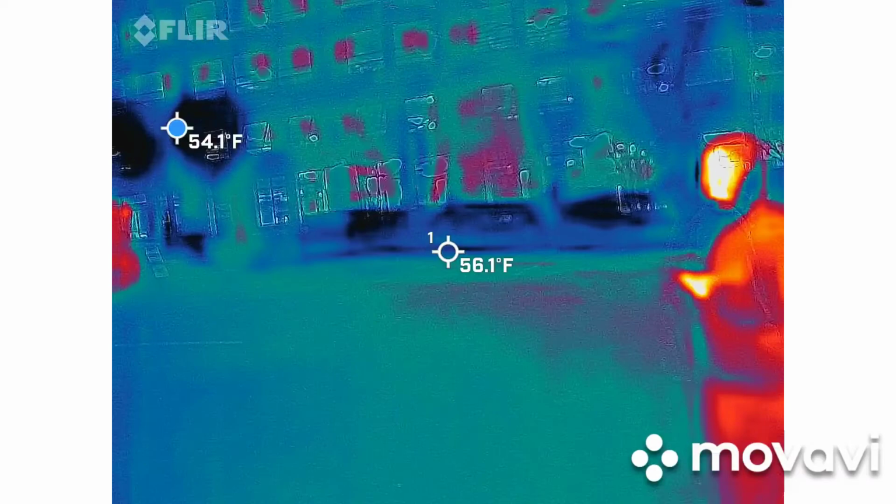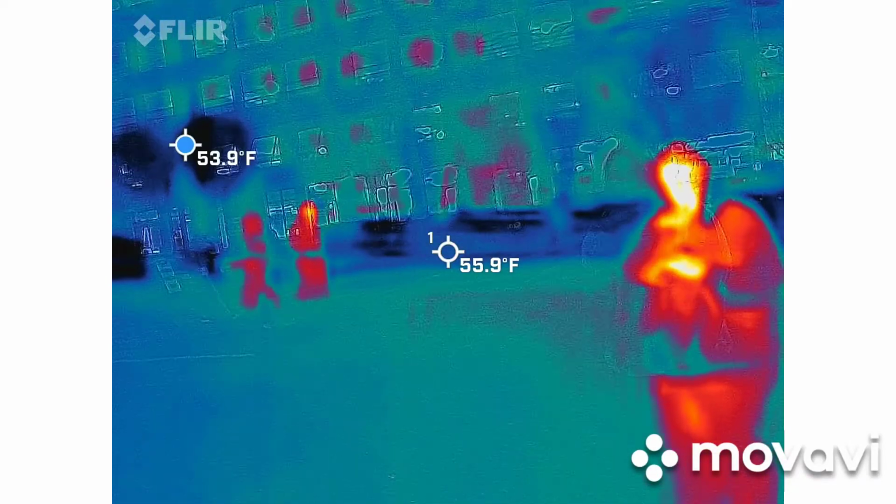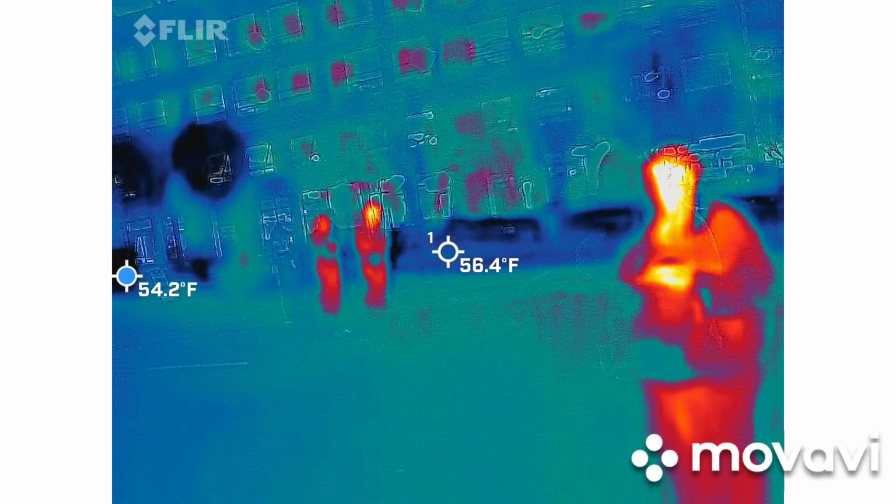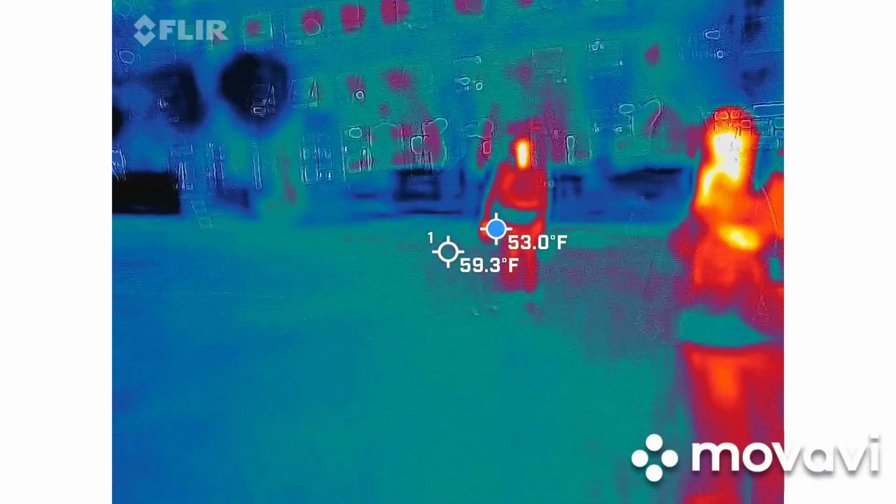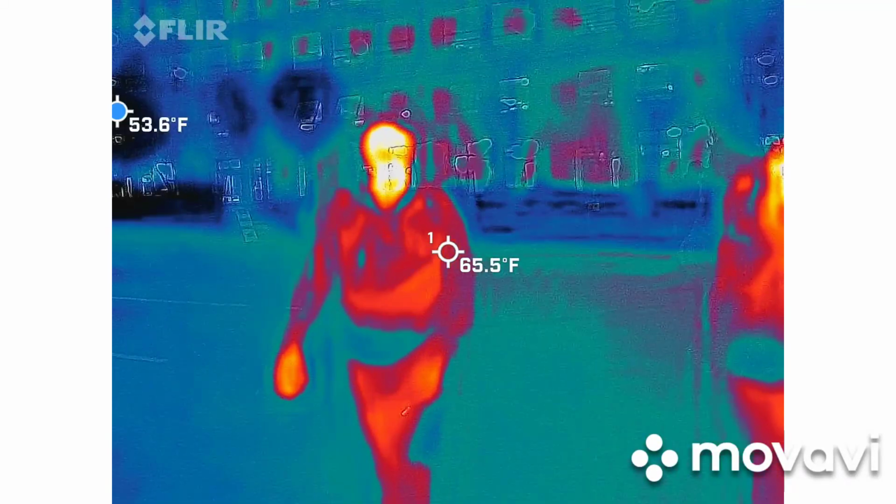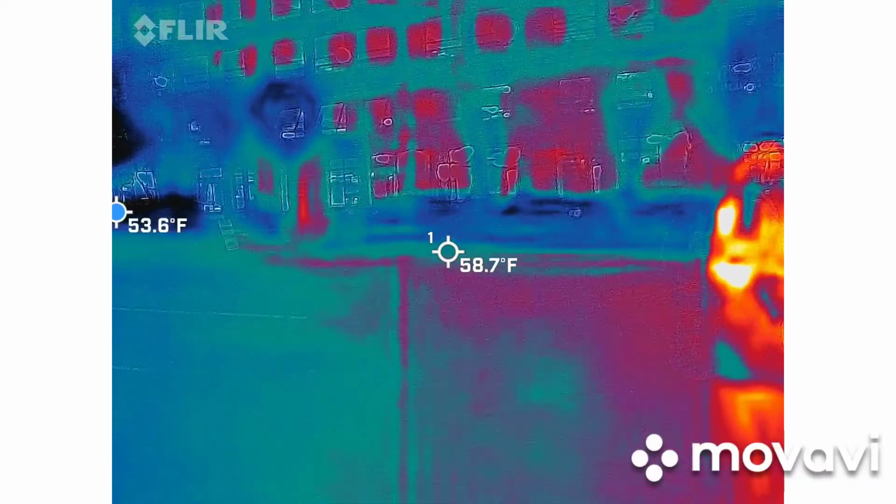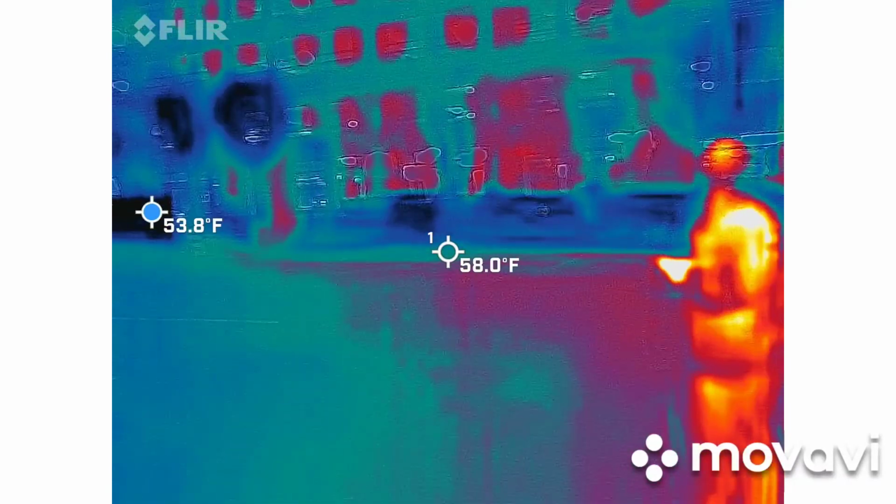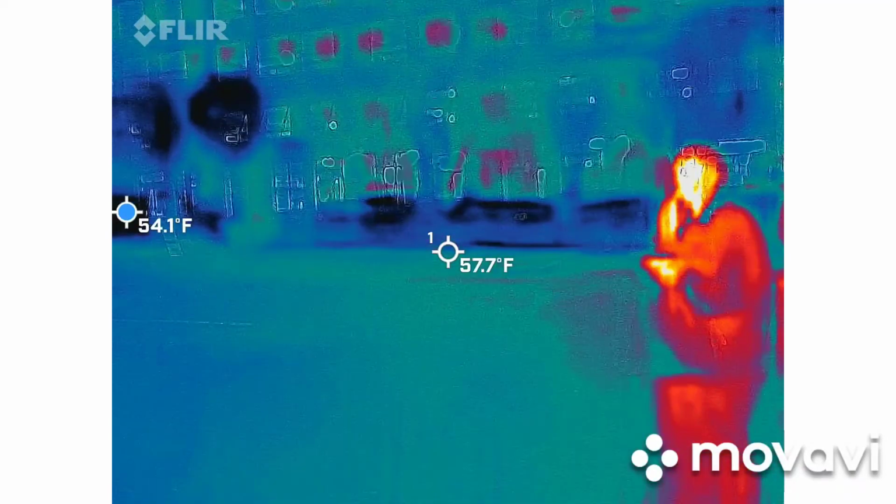Looks like a skull. See there? Two eyes. Oh, yeah. That camera likes to act up in here. Are you getting white lines? No, I'm just looking, it looks like a skull. You see things. I do see it. It looks like a clown skull with a red nose. I like it.